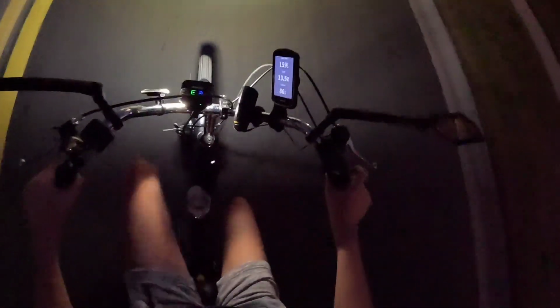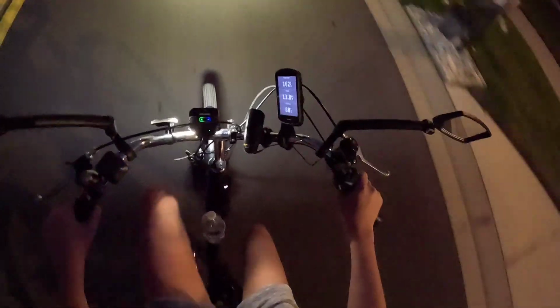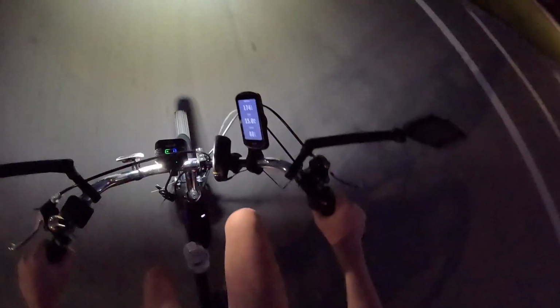Okay, what are we doing? Oh, 13. Cadence 88, 160 pulse. I'm going to shift up to 6. Oh man, I'm actually doing pretty good today. 15. I'm doing 15. This is not an electric bike, by the way.